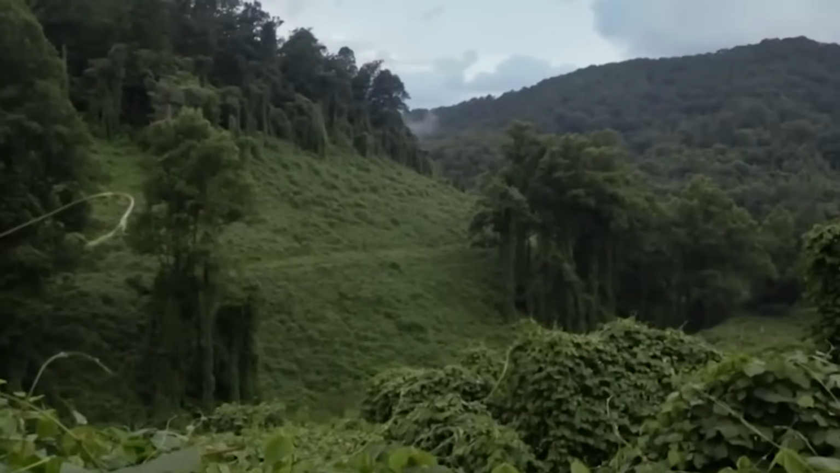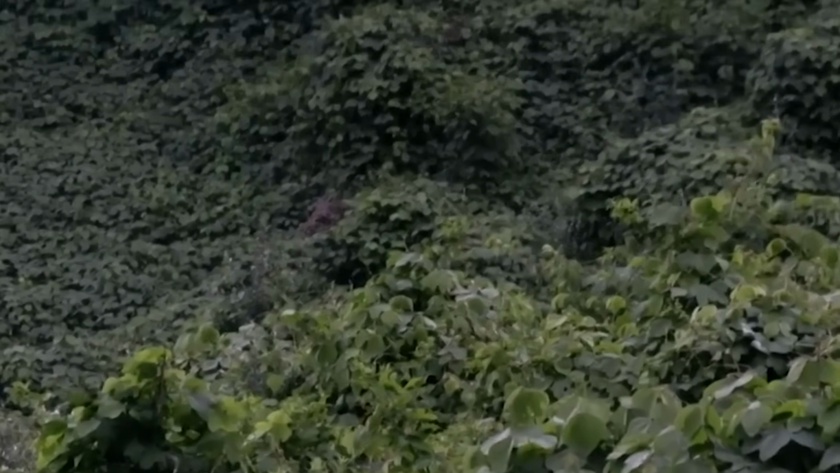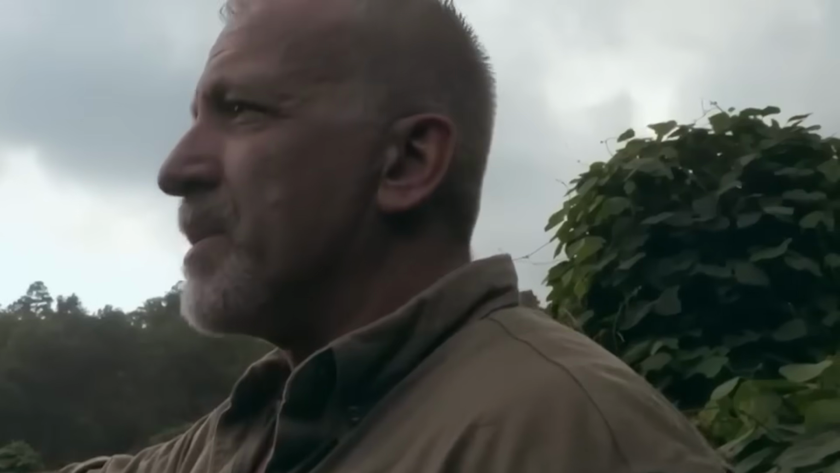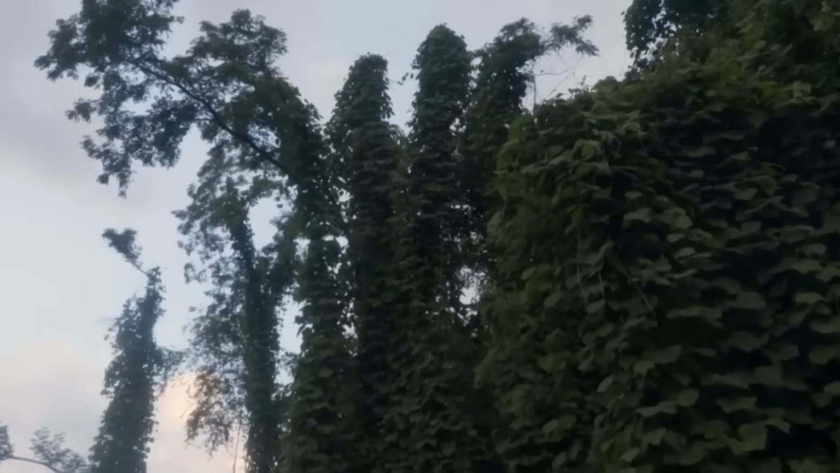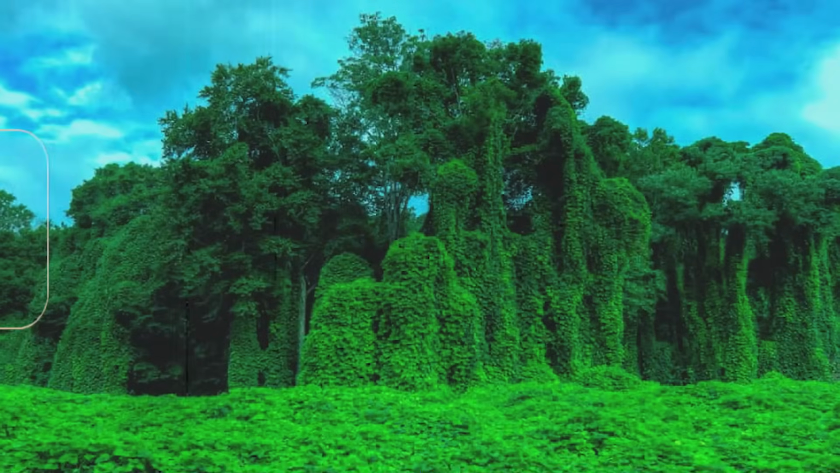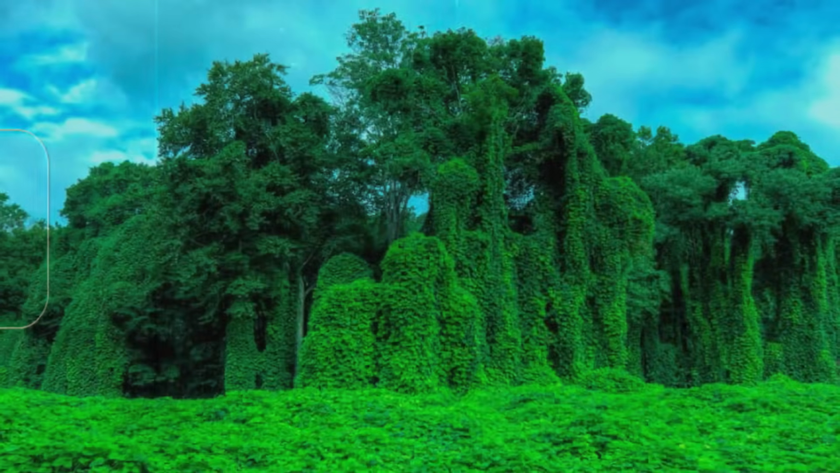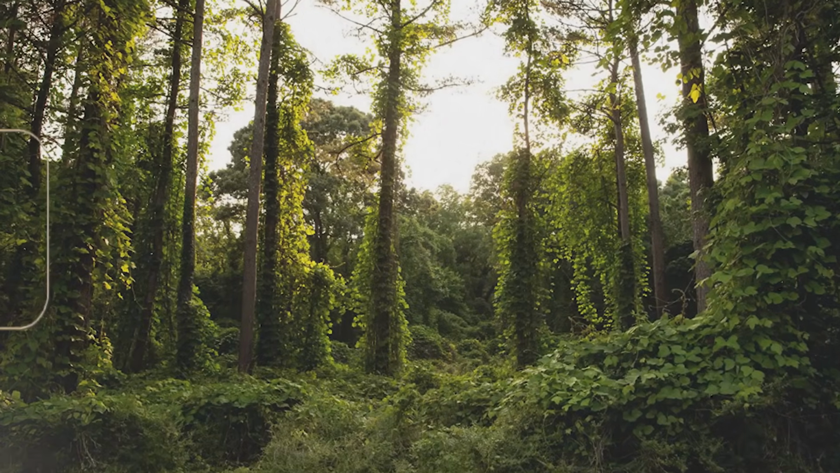You see that old trail over there? How all grown over that is? If you look down into this valley, there's a plant called kudzu. A vine that has become notorious for its rapid, unchecked growth. Once introduced from Japan in the late 1800s, kudzu has since dominated the southeastern United States, creeping up trees, covering the ground, and enveloping everything in its path.